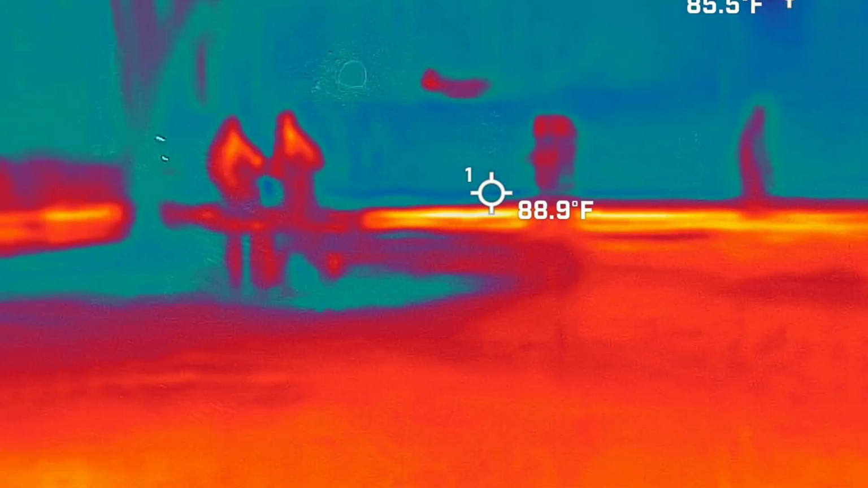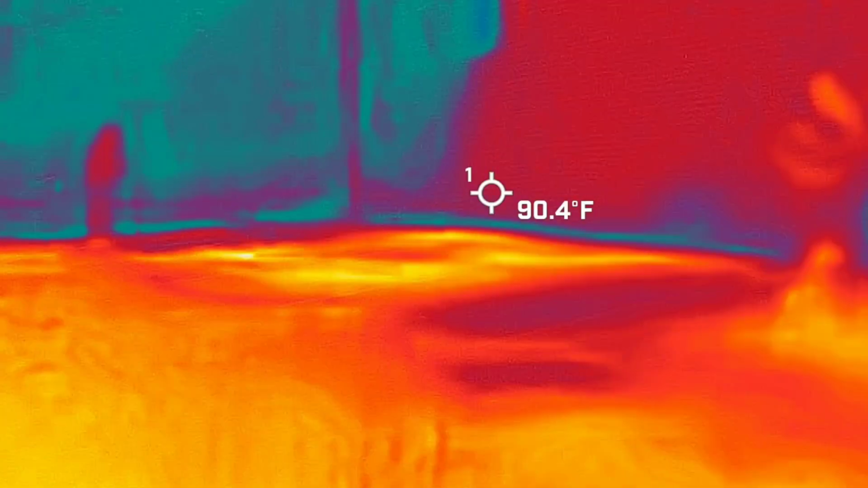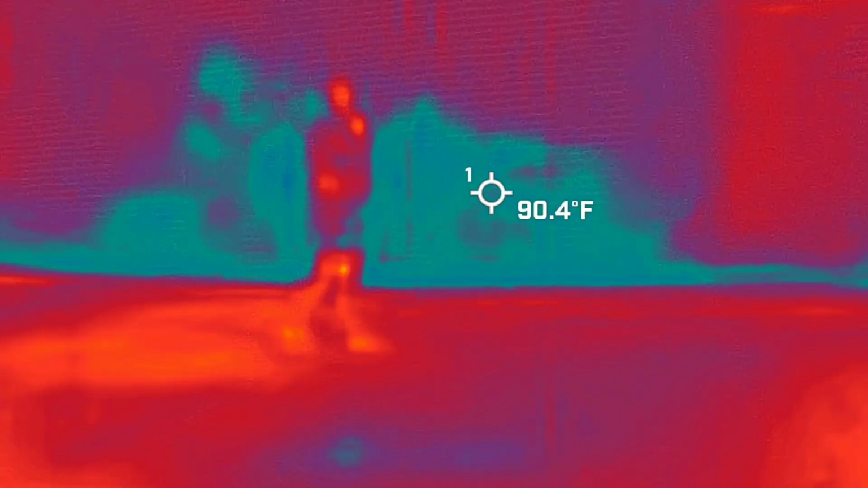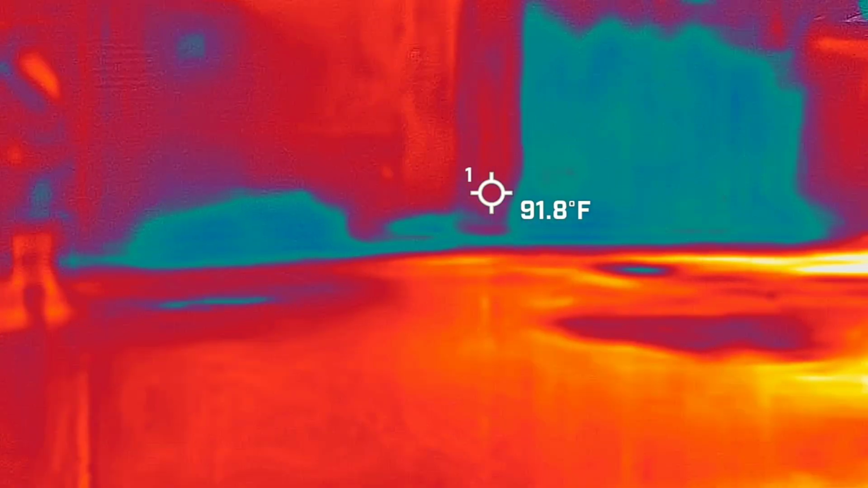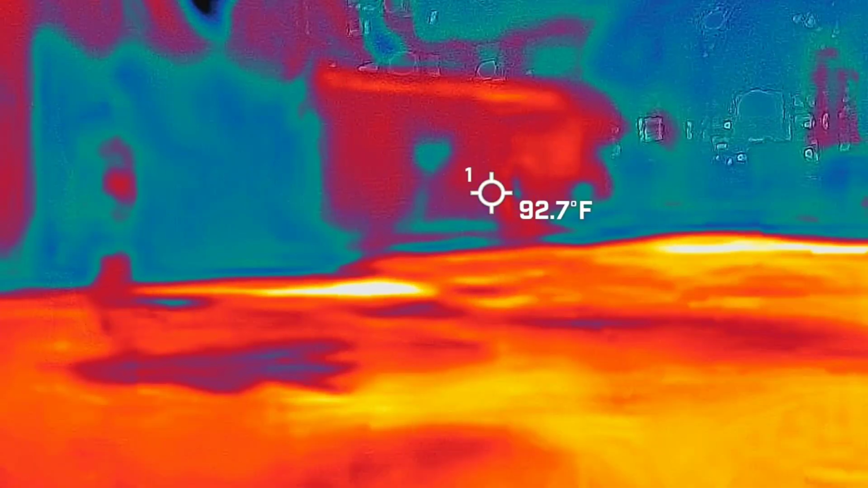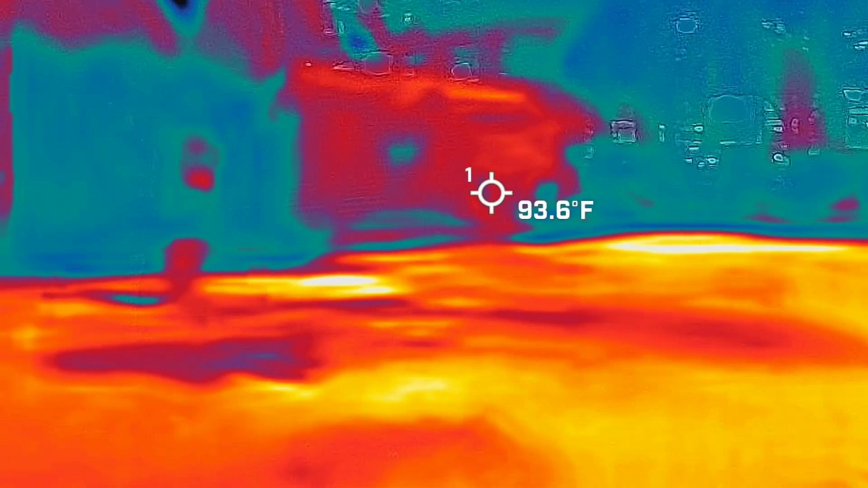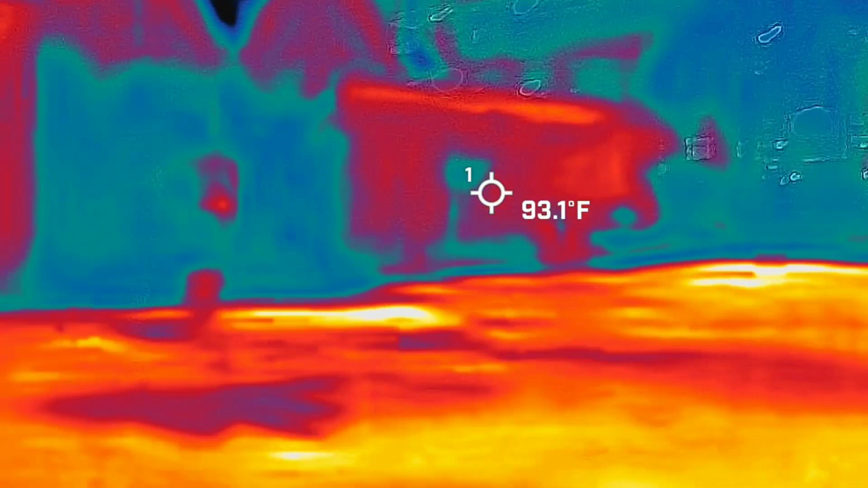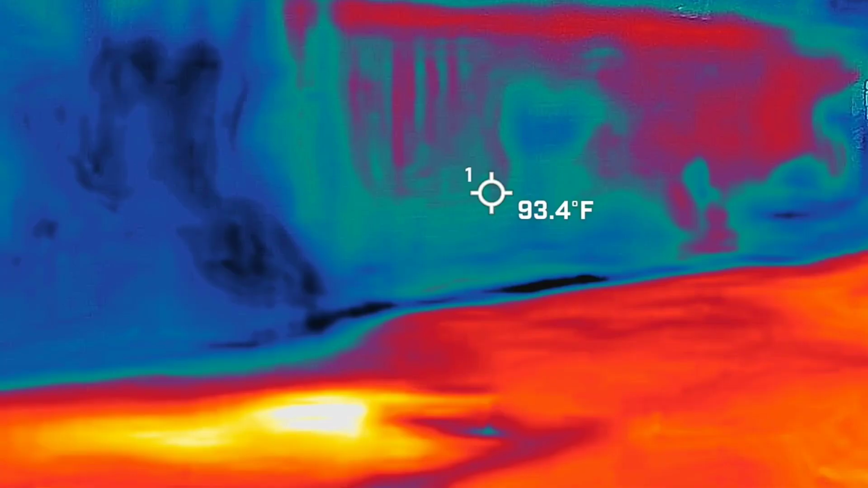Is that true? I think so. This is light clear or what? Yes. I just heard pan?